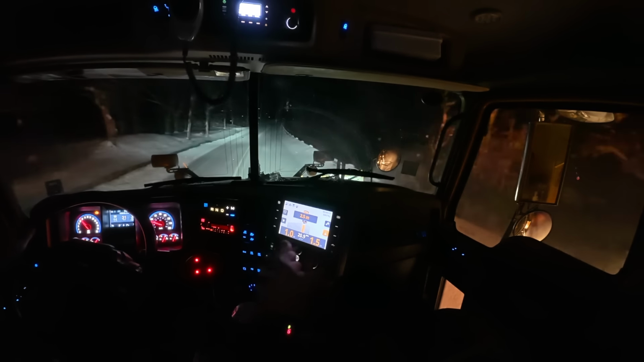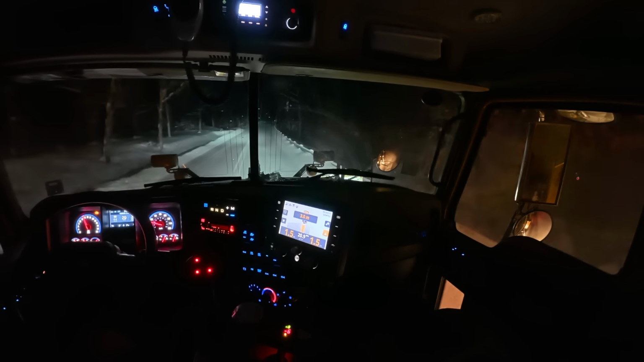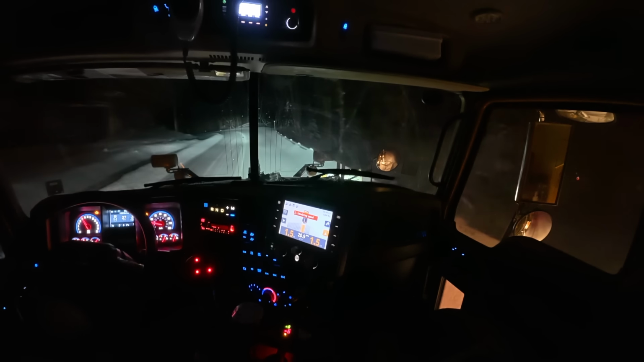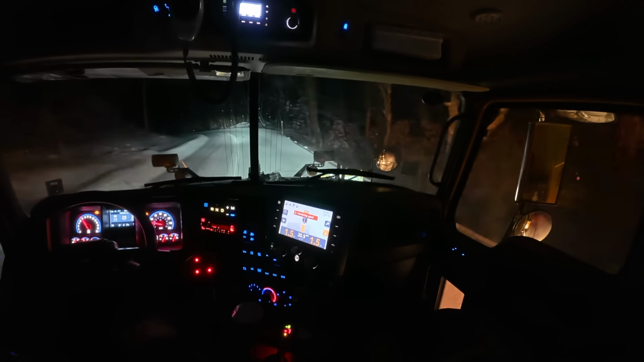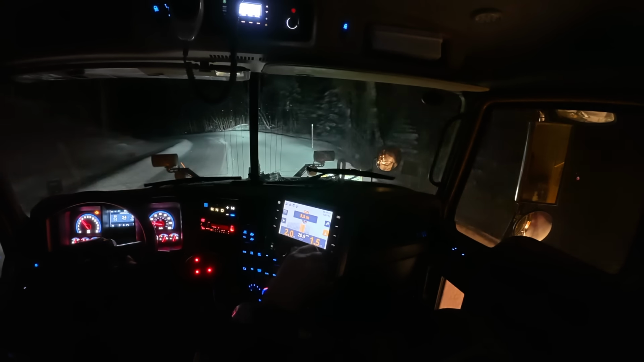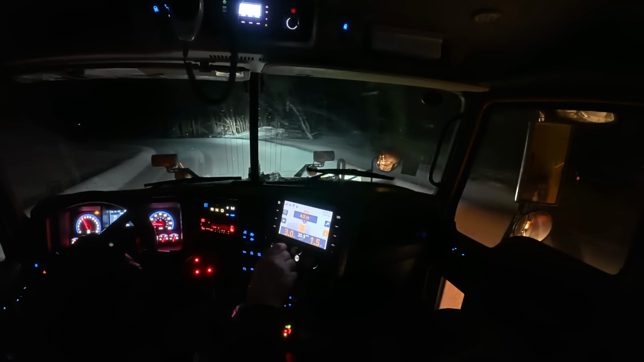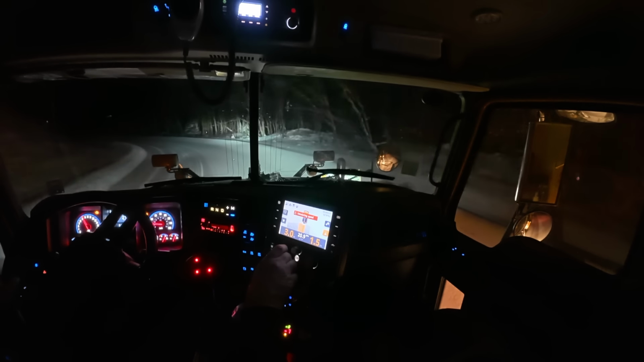Slow right down, give lots of salt in this hairpin turn here, because Friday afternoon they called me in early to come out and salt the road. Apparently they had a little whiteout here and all the snow came down and a couple cars spun out on this turn, further in the ditch.